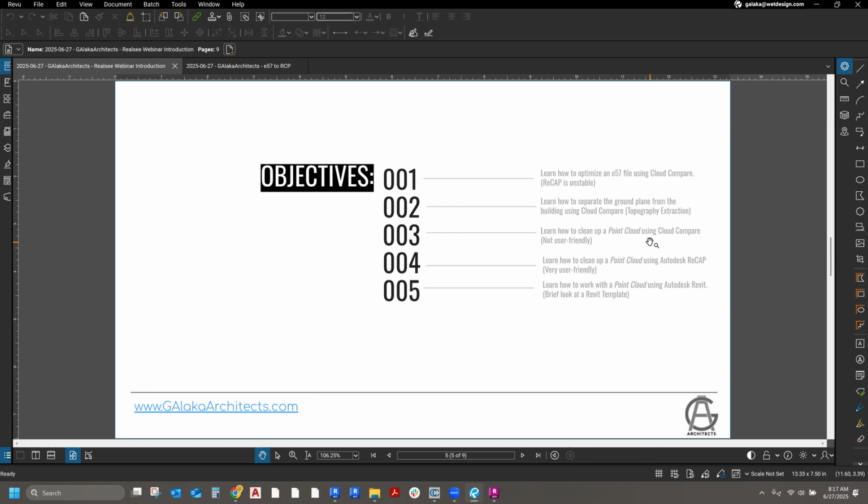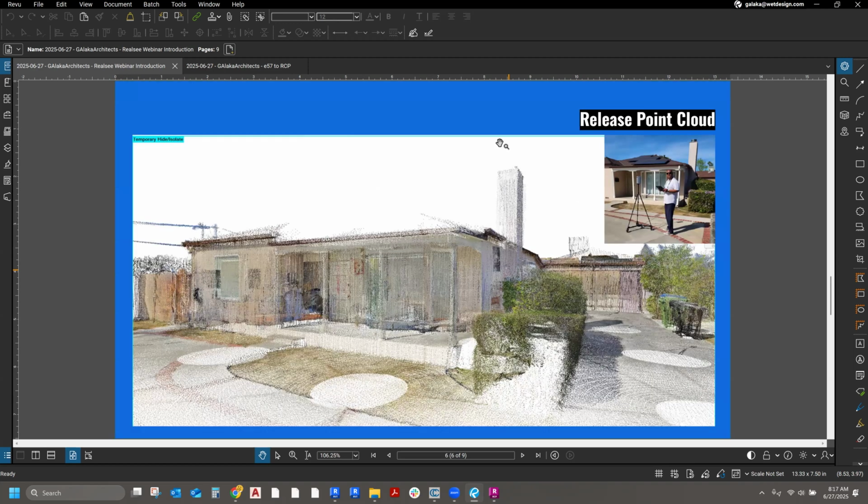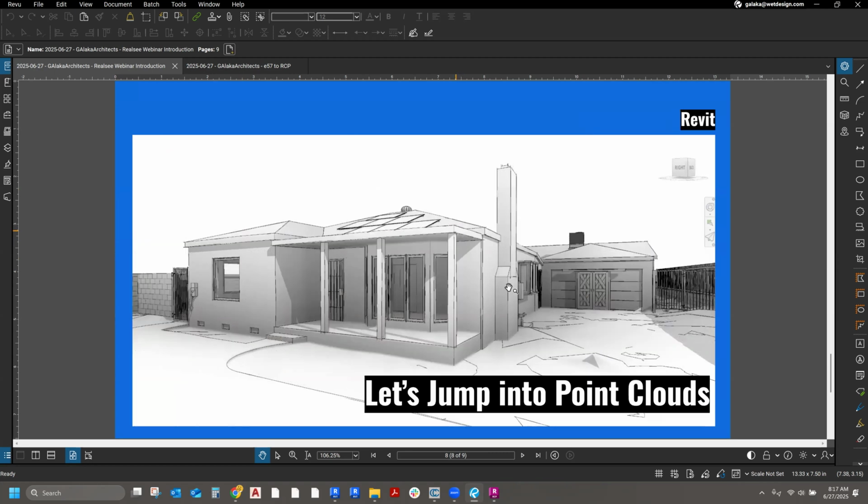I see. And then I'm also going to show you the workflow of a point cloud in Revit and a brief look at my template. So long story short, I'm going to be showing you how we can take a point cloud that looks something like this from Realsee, and this is a composite image of the same view with geometry drawn over it, and then the end result is going to look something like this.